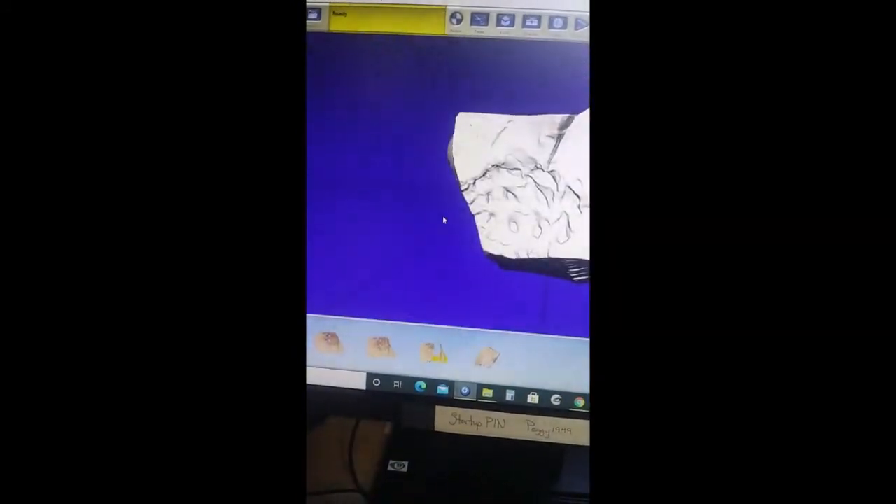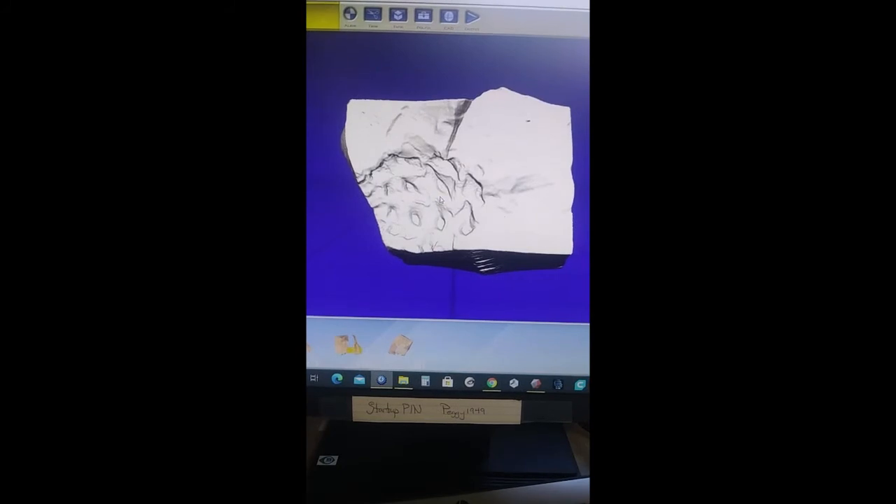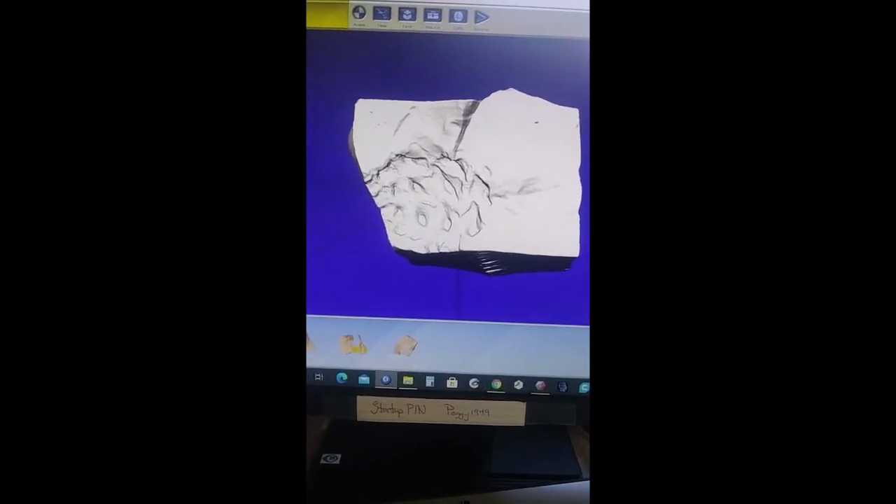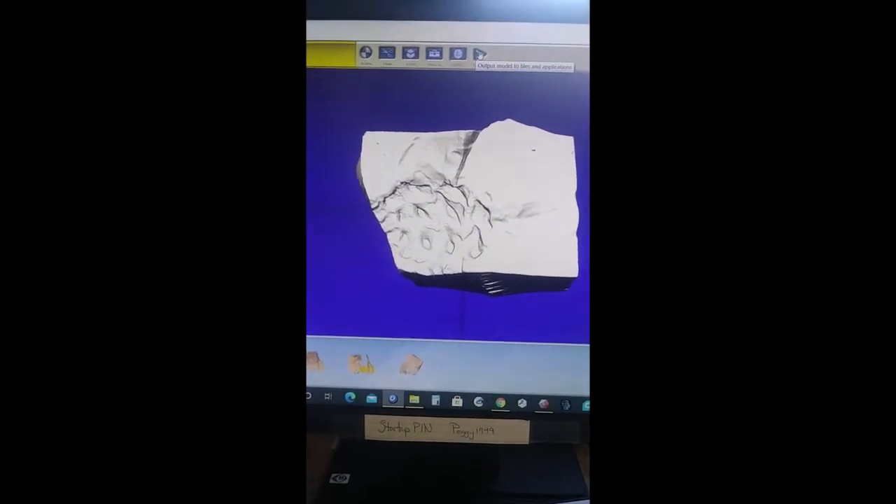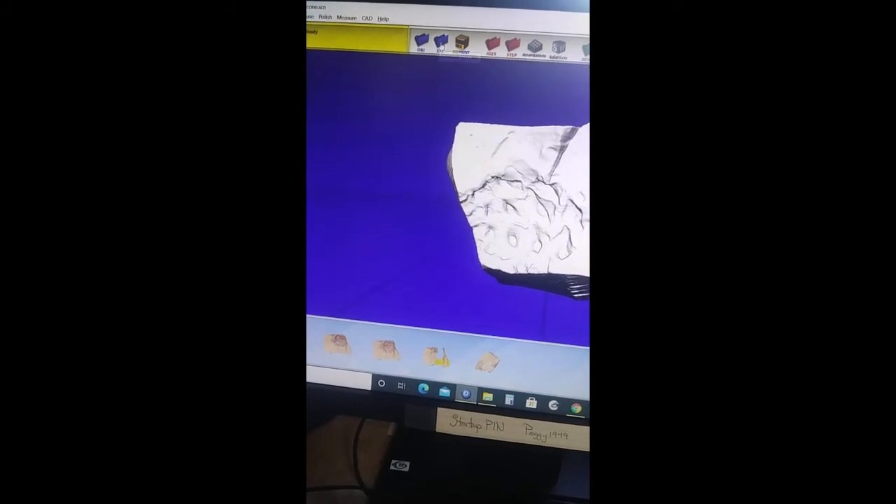This front area with the pine cones is scanned at 40,000, and actually the whole front is scanned at that. And then the backside is at 1,000 per inch. So that gives you a NextEngine file. You have to output it as an STL file. Most of the things are done as STL files, so I'm just going to call this a pinecone.